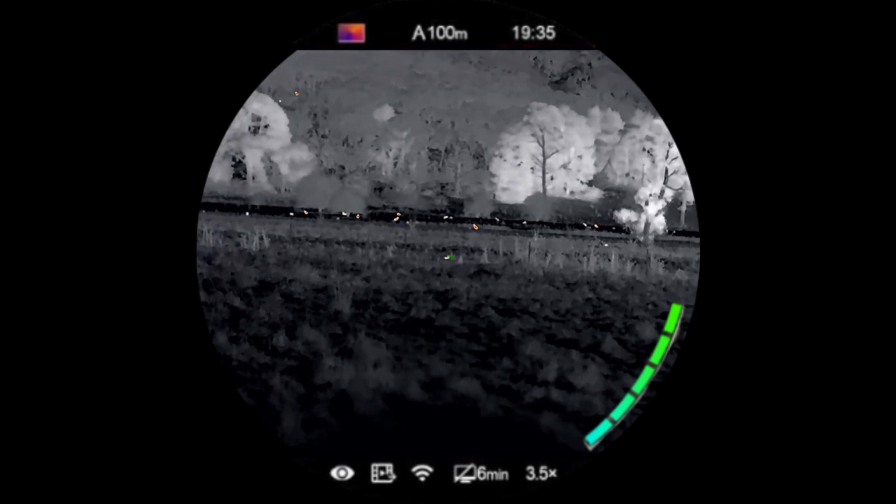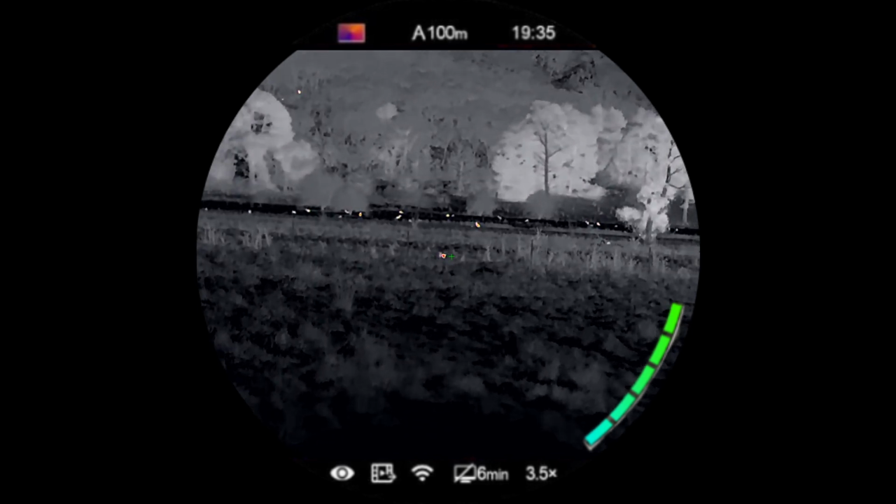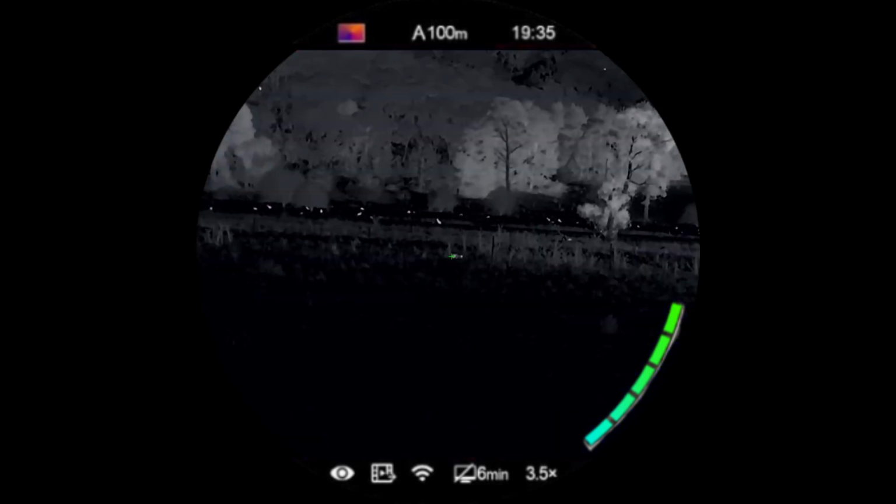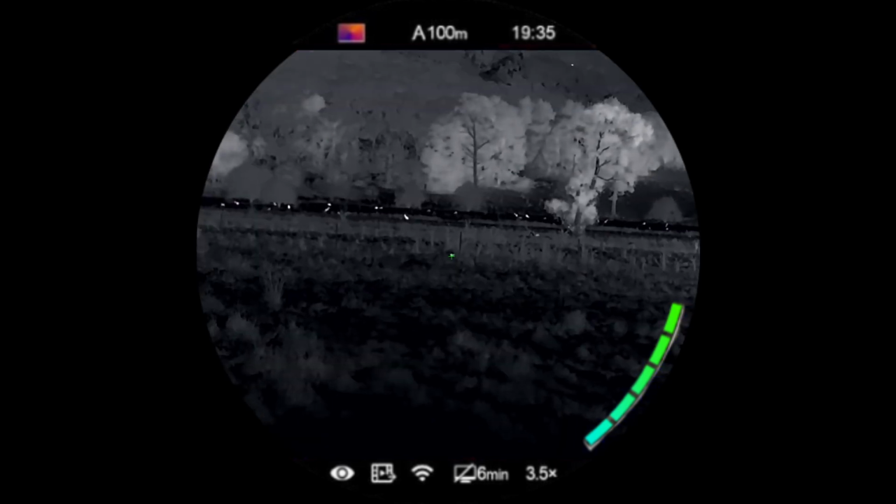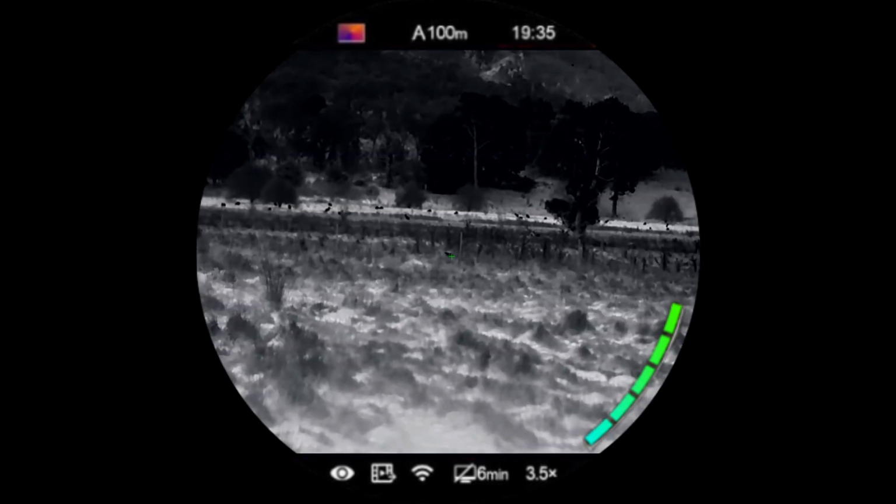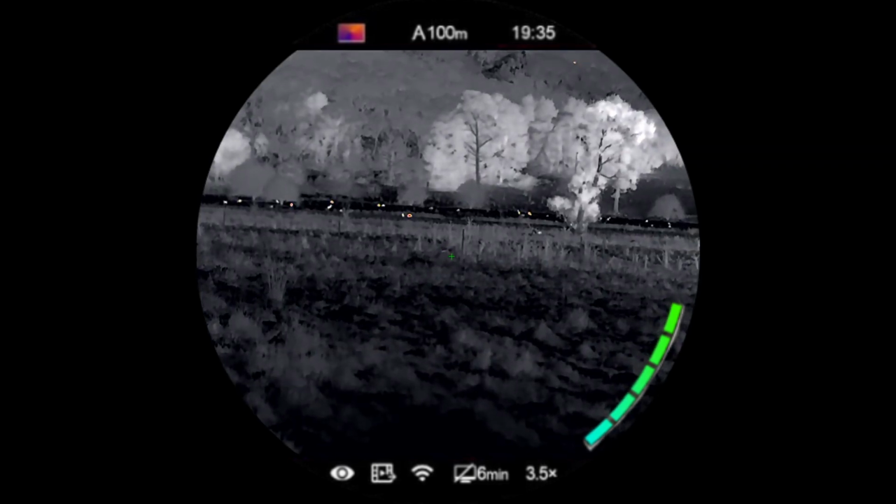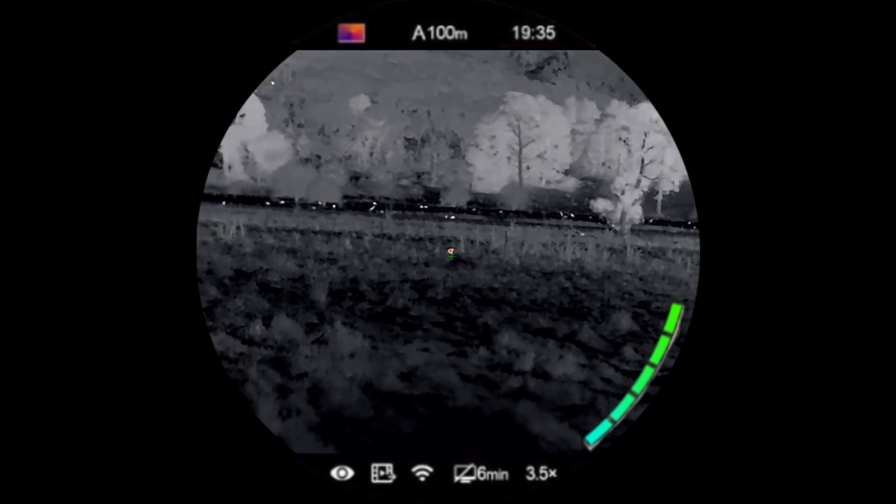I'm just going to take this opportunity to focus a little bit better. Do some colour palettes. It's currently highlight, white hot, black hot, red hot. He's coming my way. I'm just going to hold off a second.